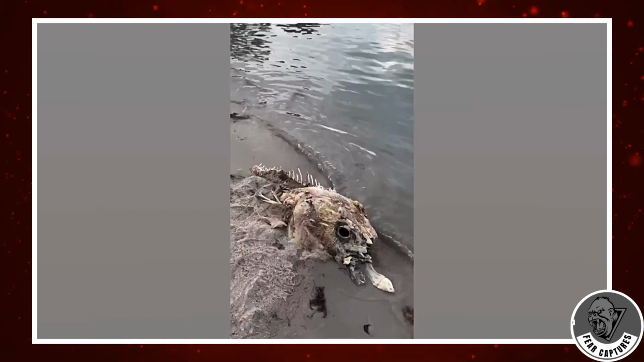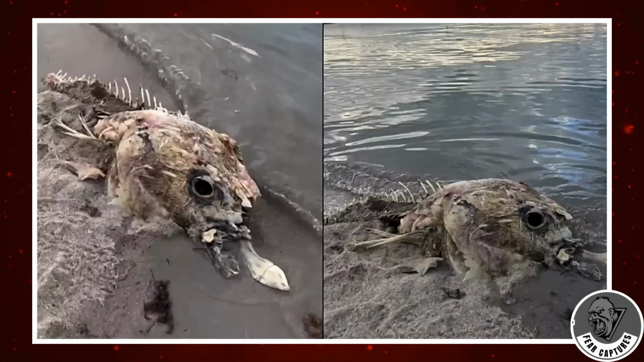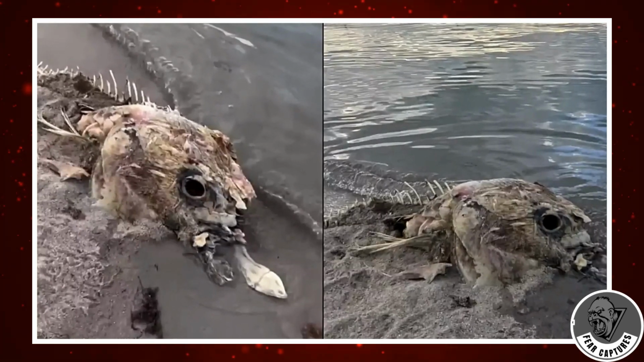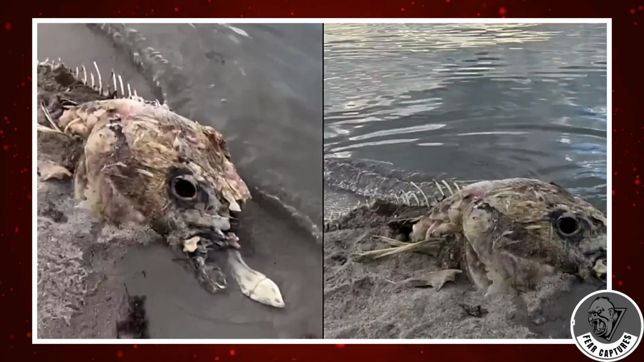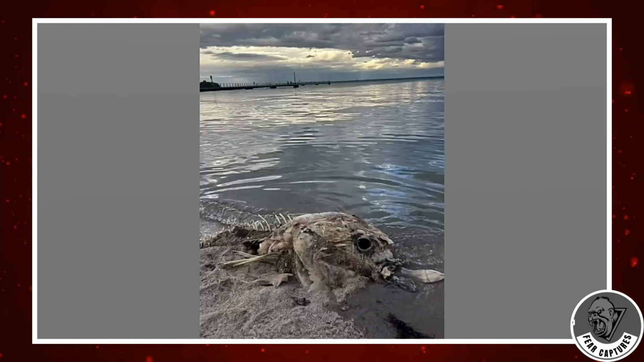But the real mystery lies not just in its eerie appearance. It's in the fact that no one can identify it. Marine biologists and ocean experts alike have examined the footage and photos, yet still can't say with certainty what this thing once was. Too decayed to classify, and too strange to dismiss, the creature has fueled a wave of speculation online. And here's the kicker, this isn't a one-off.